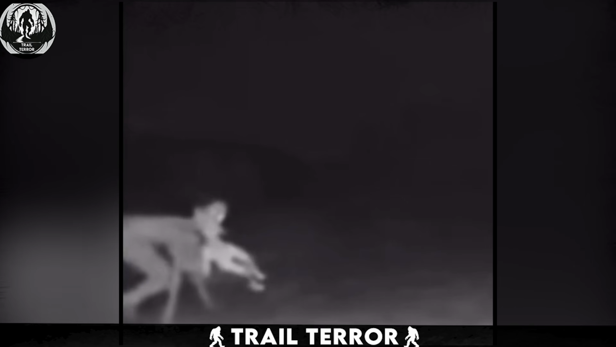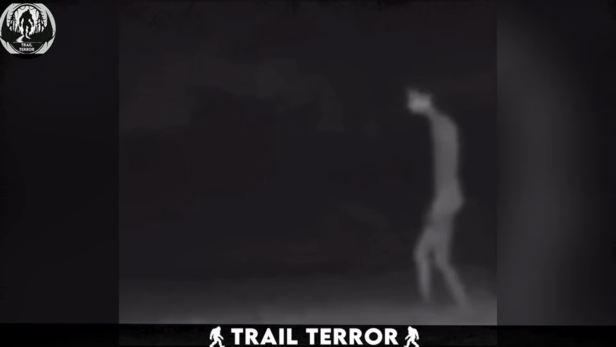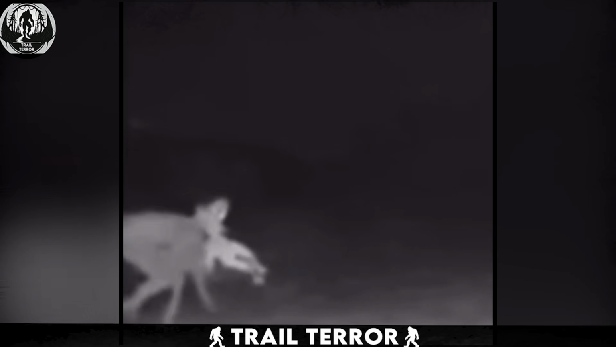Initially, the camera recorded a creature with human-like features, moving on both hands and feet, creating an unsettling and eerie scene. Later, more eerie individuals emerged before the camera. What's unsettling is that they were unclothed and had eerie, slender bodies. Who were these individuals? What were they doing in the forest at night? I have no explanation for this video, so please feel free to comment.